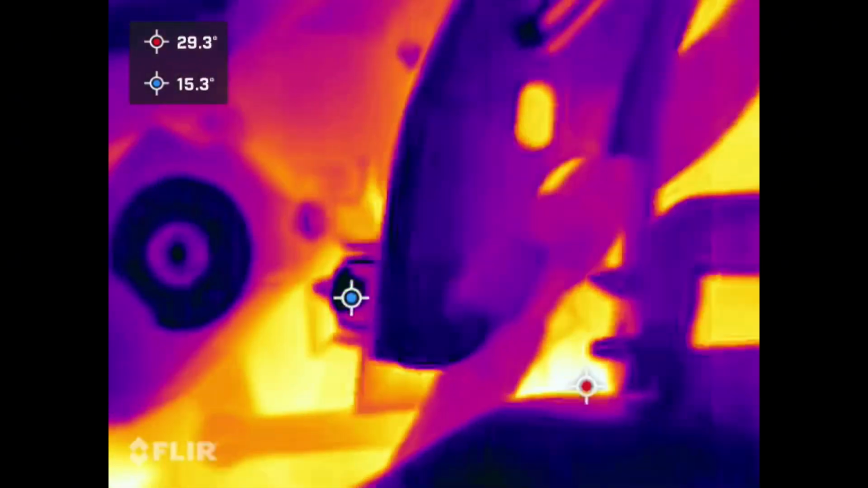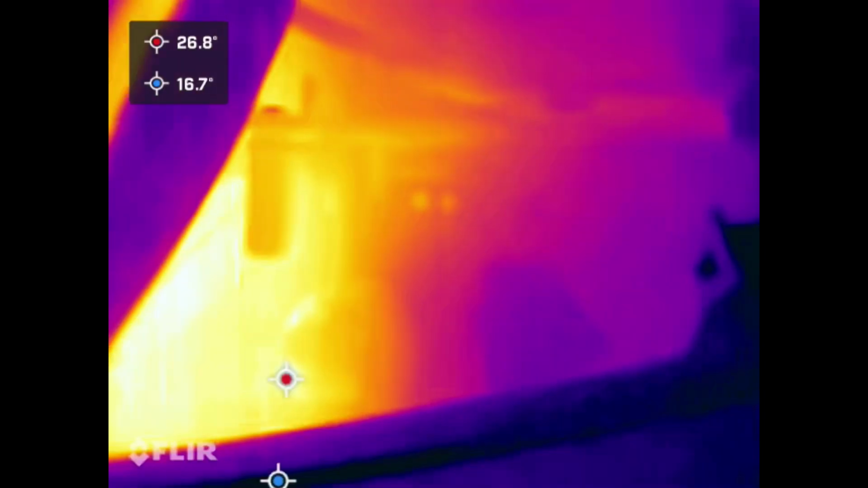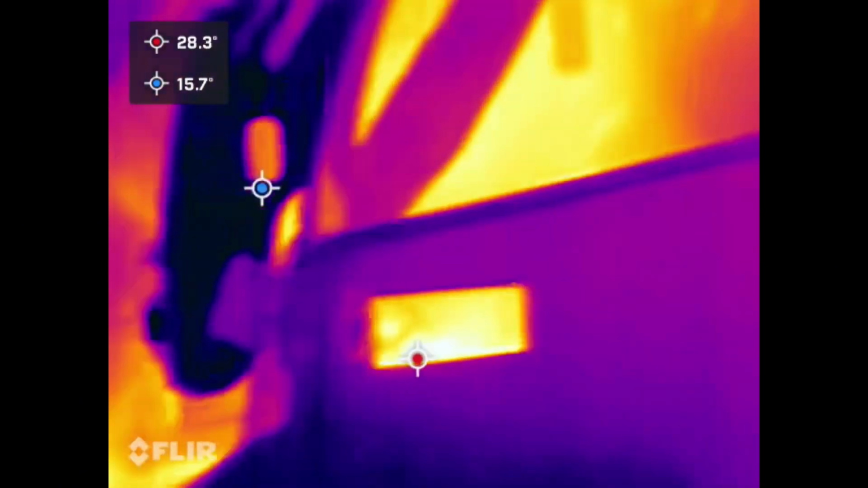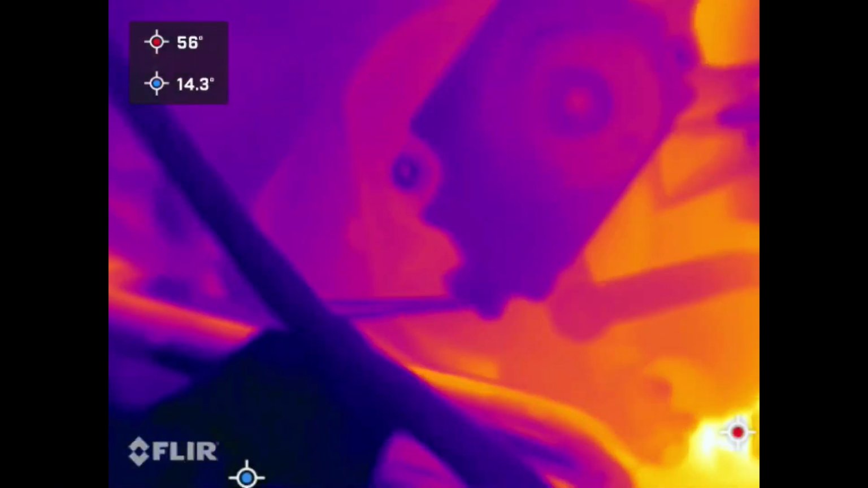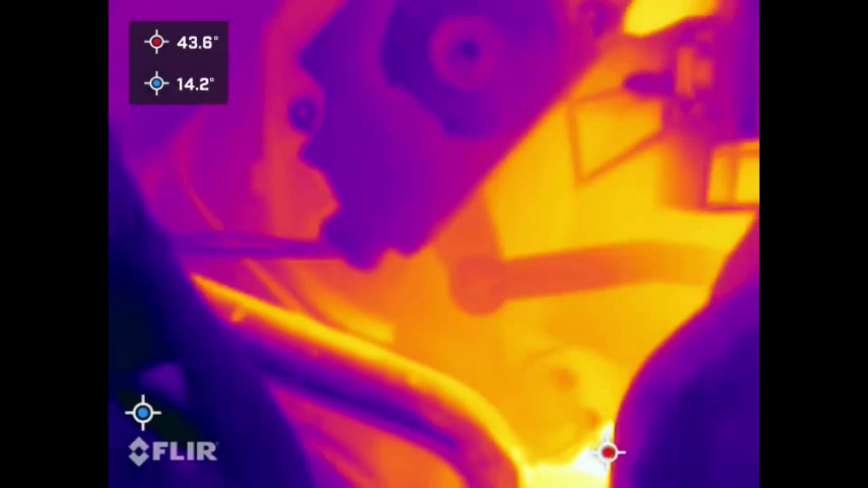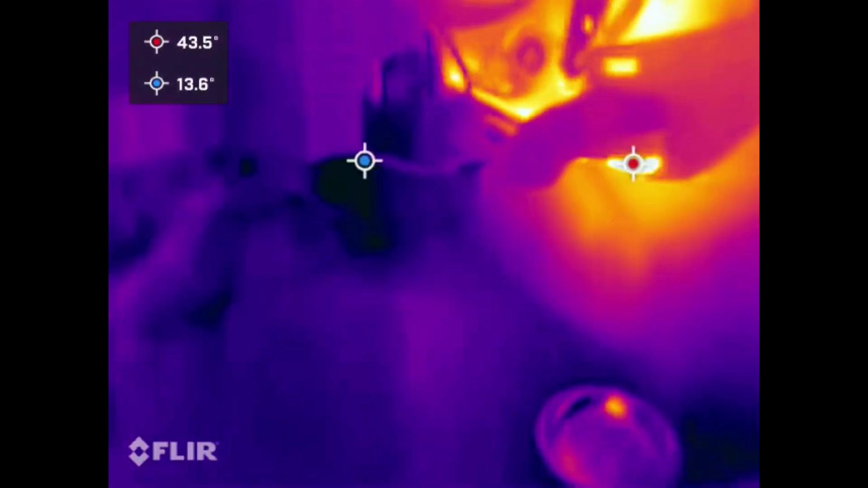Right, moving up to the dash, getting to the back of the, what would that be? That would be the back of the AC panel itself. It could be that glowing. It's hard to tell, but that's going to be where our problem lies. Something in there. So what we could do, we could have a look what's about with a borescope. There's definitely some heat right down there. So I'm going to take a few more fuses out and I'm going to see what drops the current, and then we are going to see what we can find.